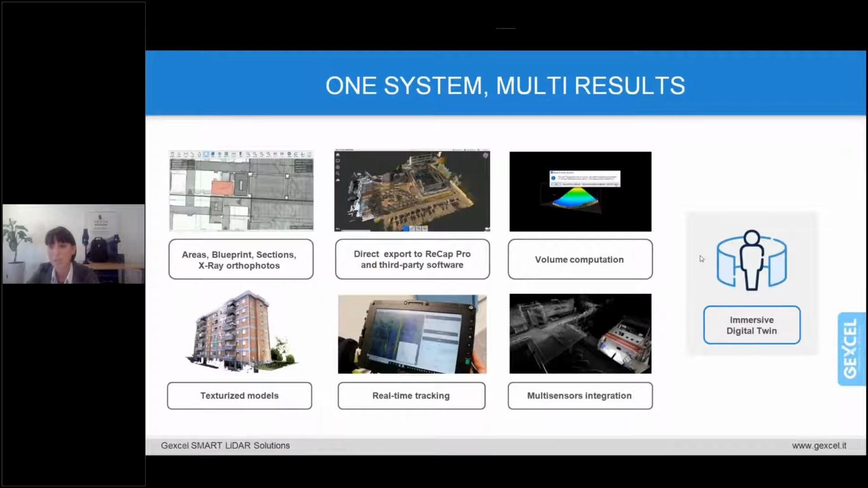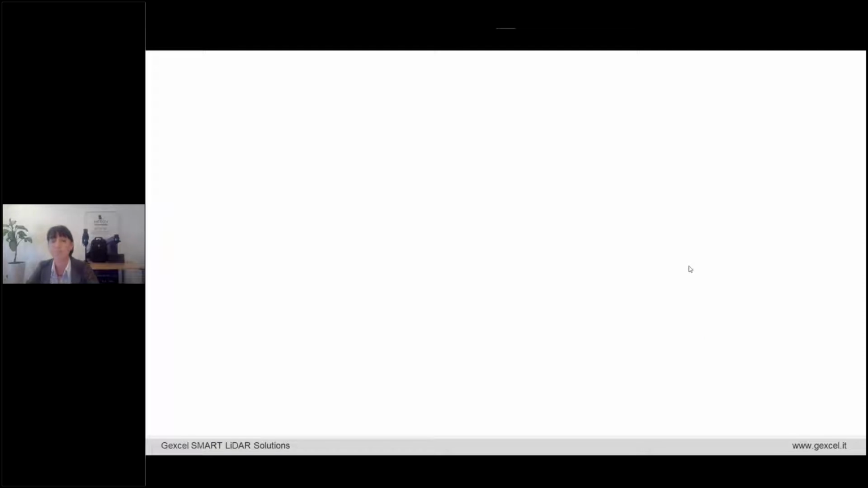But last but not least, we can navigate into the panorama view, and this is what we will experience shortly today in detail.